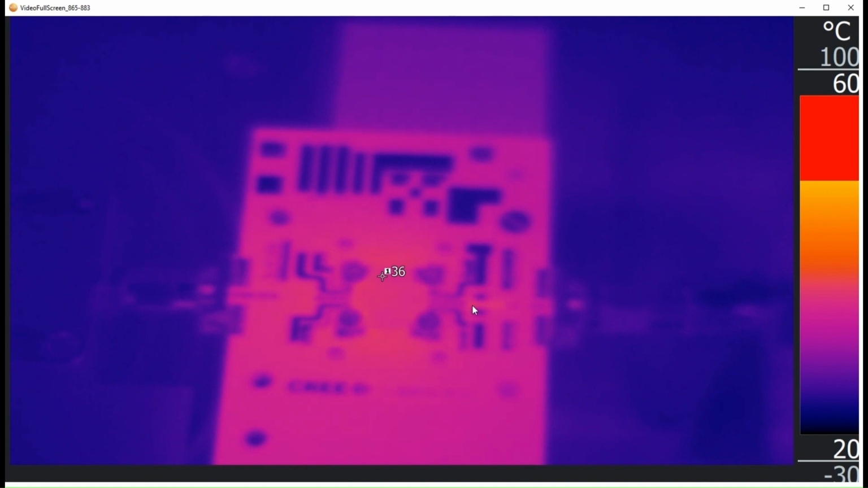Obviously the device itself, which is a packaged device, we can't see the surface of the GaN chip, and that'll be much warmer than that, and you need some very specialist equipment to actually look at the temperature of the channel. But yeah, you can see there, so getting up to around about 40 now. So there's around about, as I say, 7 or 8 watts coming out of the device, and the actual DC power going in is about 30 watts. So around about 20 watts dissipated.